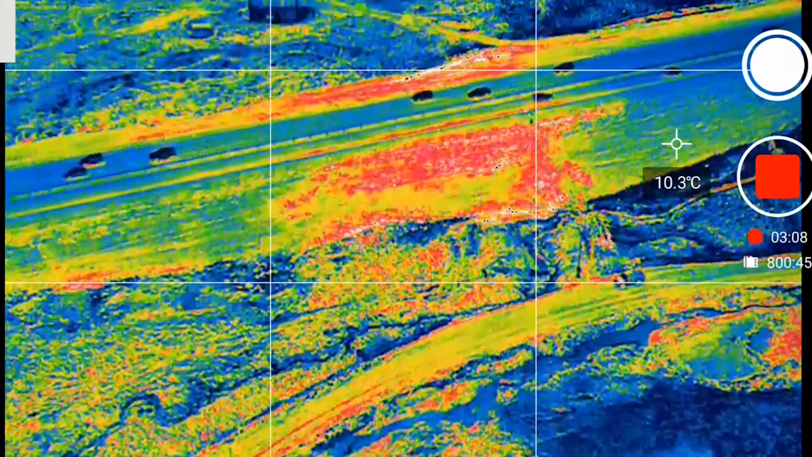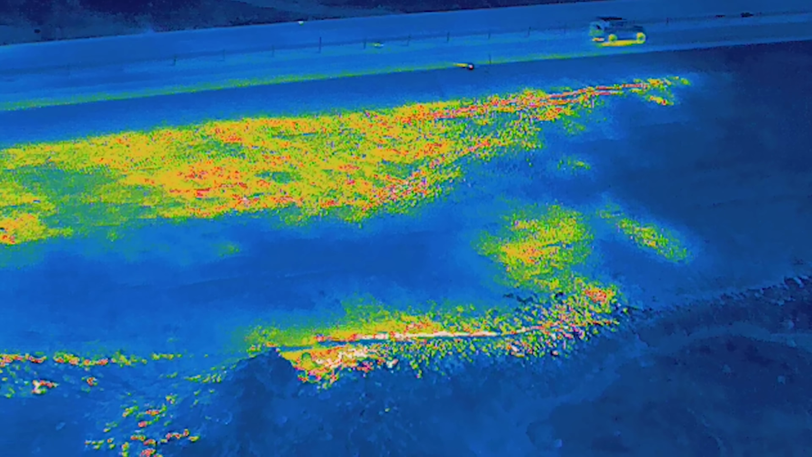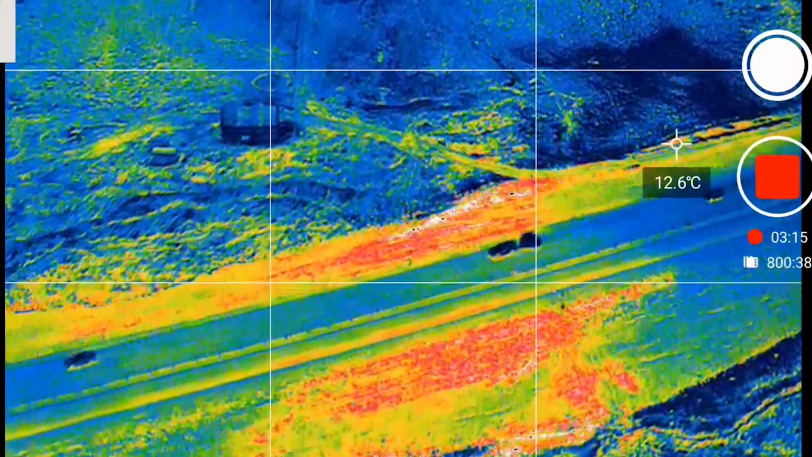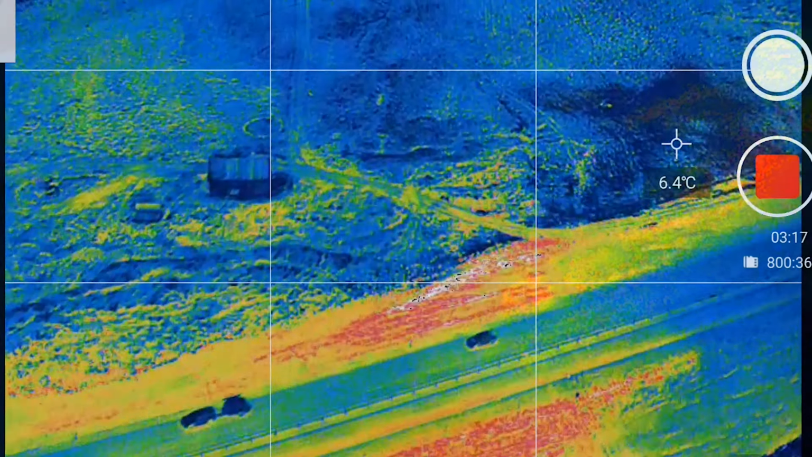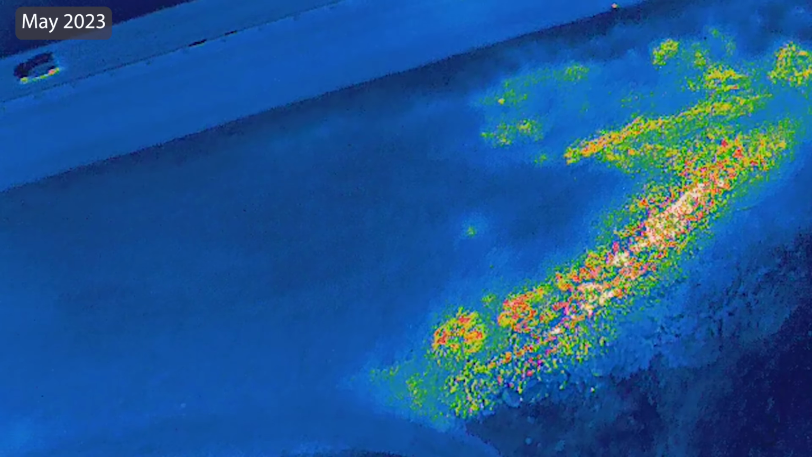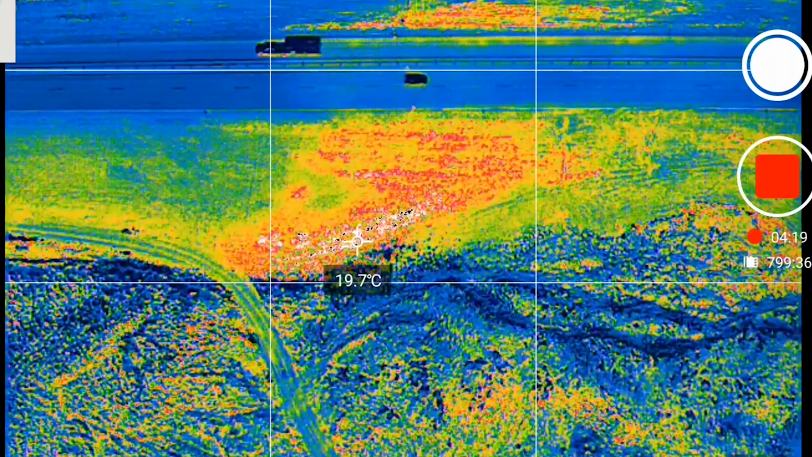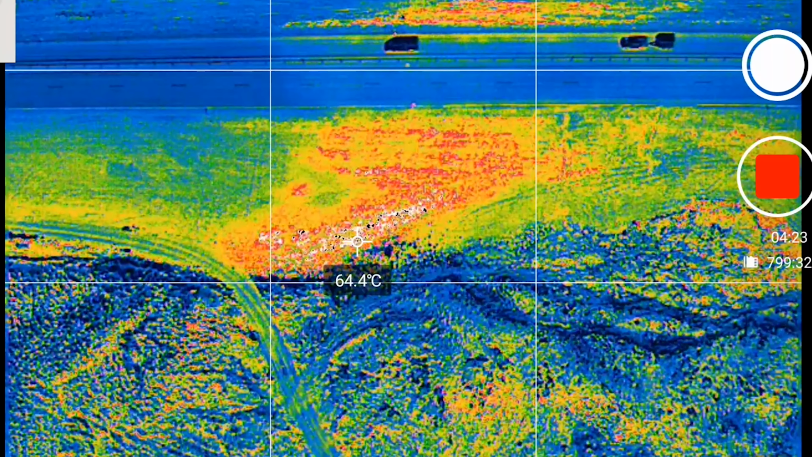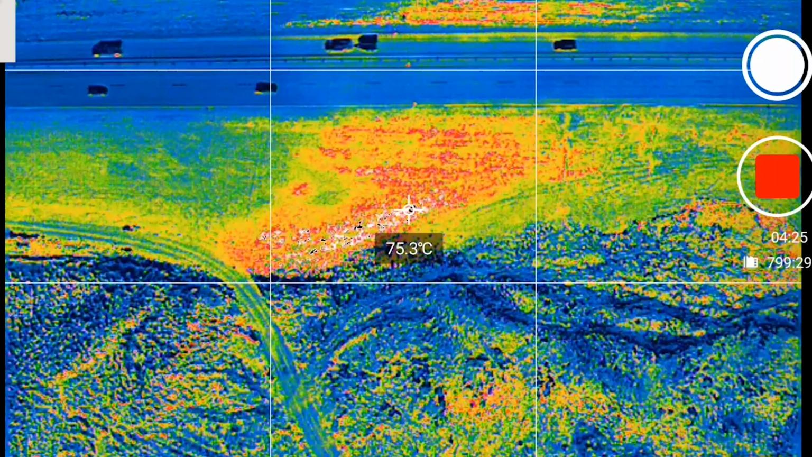The first spot, the warmest one, looked like this in May, and even if the sun is interrupting the reading a bit, it's easy to see that it's warmer now. And when I look at the other side of the road, there are even more changes there. And the ground there is actually getting very hot. So I'm not surprised when drivers say that there is more steam coming up from there.